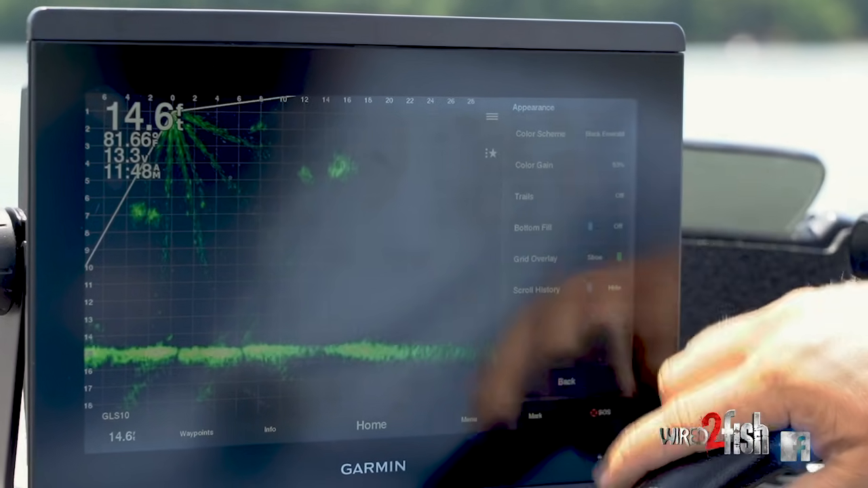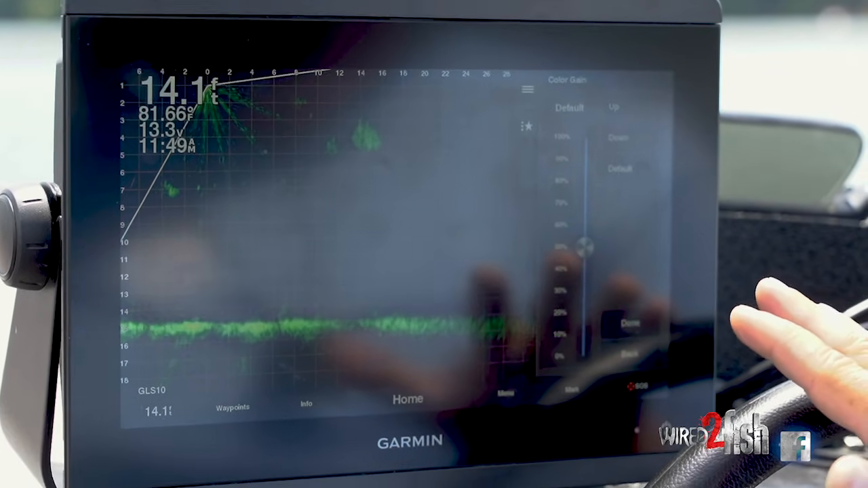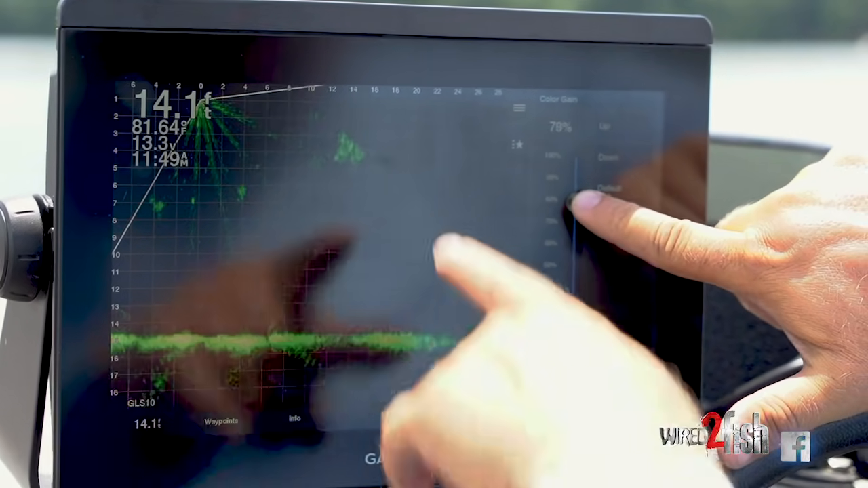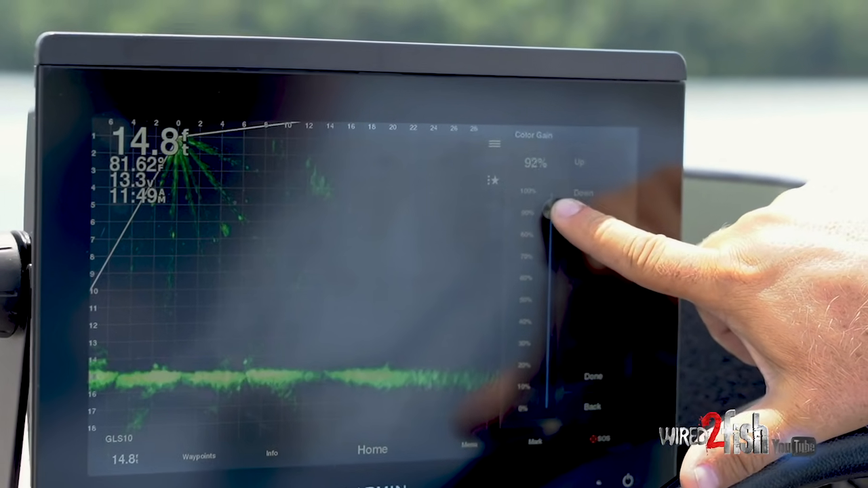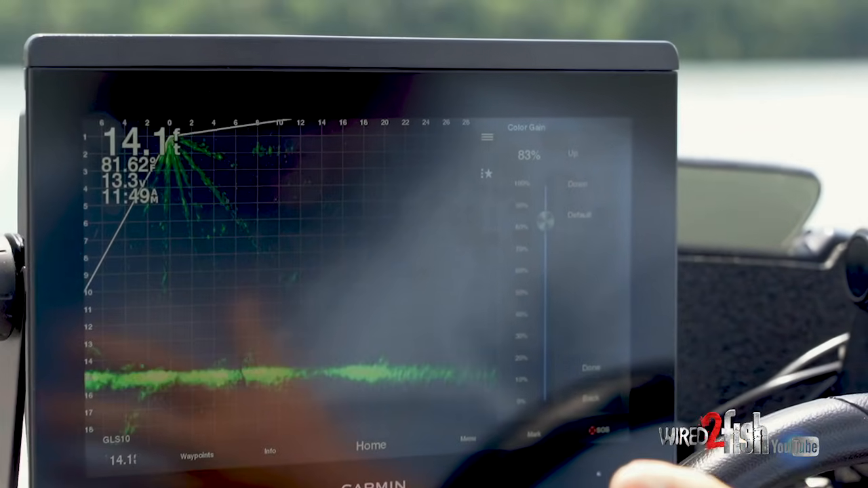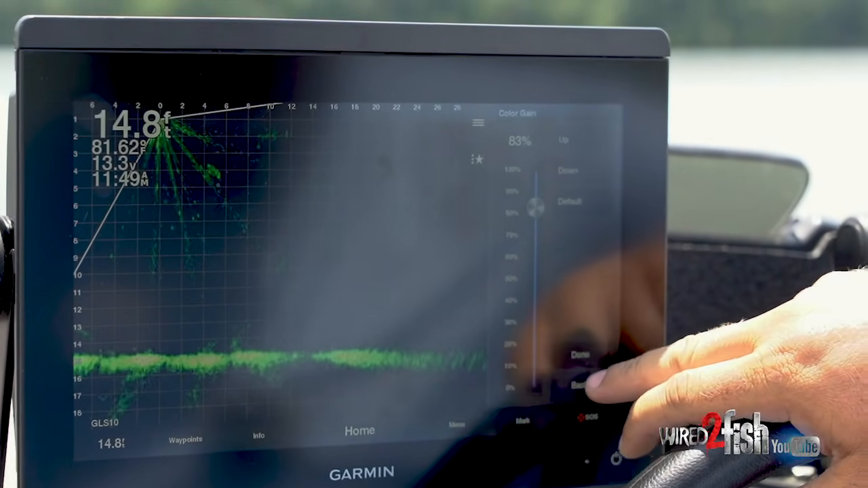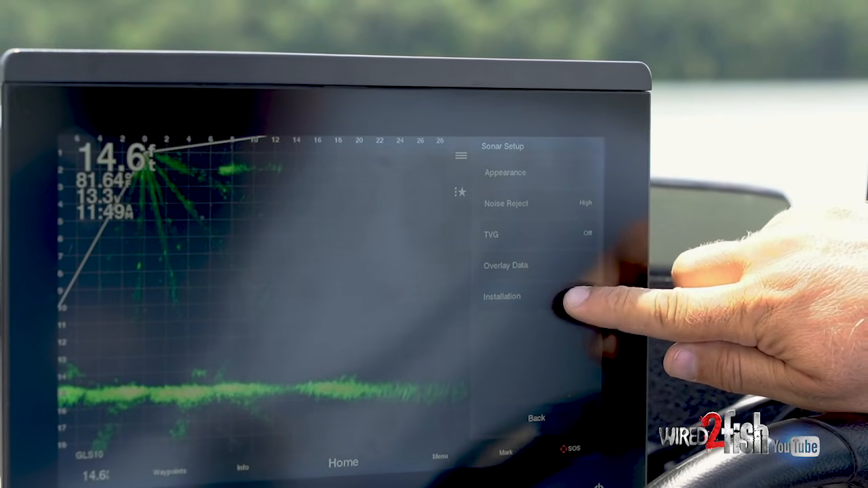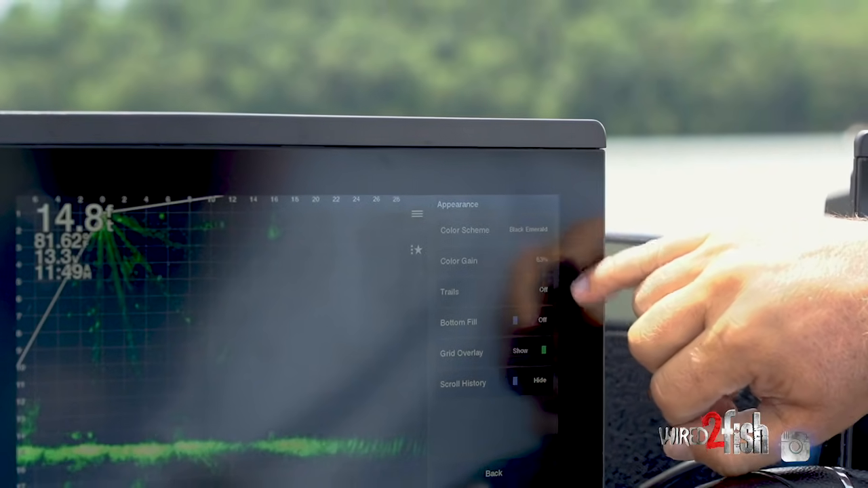Now what you're going to do is go into appearance and go to color gain. A lot of people's color gain is set on default. What we're going to do is take that color gain and increase it all the way. See how things are getting brighter? All the way up in that 83, 84 range. You can go higher if you want, but about that 83, 84 range. What that does is allow those returns to be a lot brighter on the screen. It's not filtering information, it's just making things brighter as those returns come in. So once again, noise reject high, TVG off, go into your installation, into your appearance, color gain, 83%.